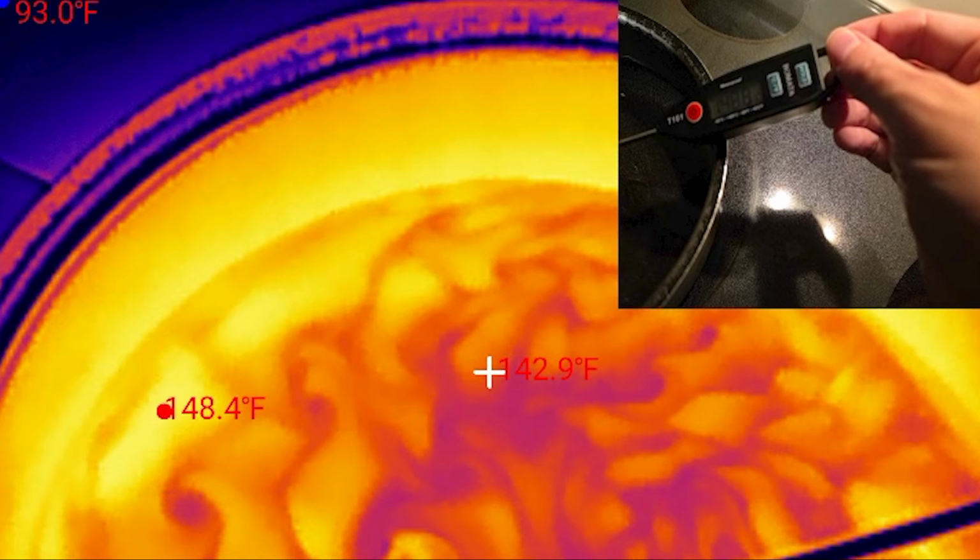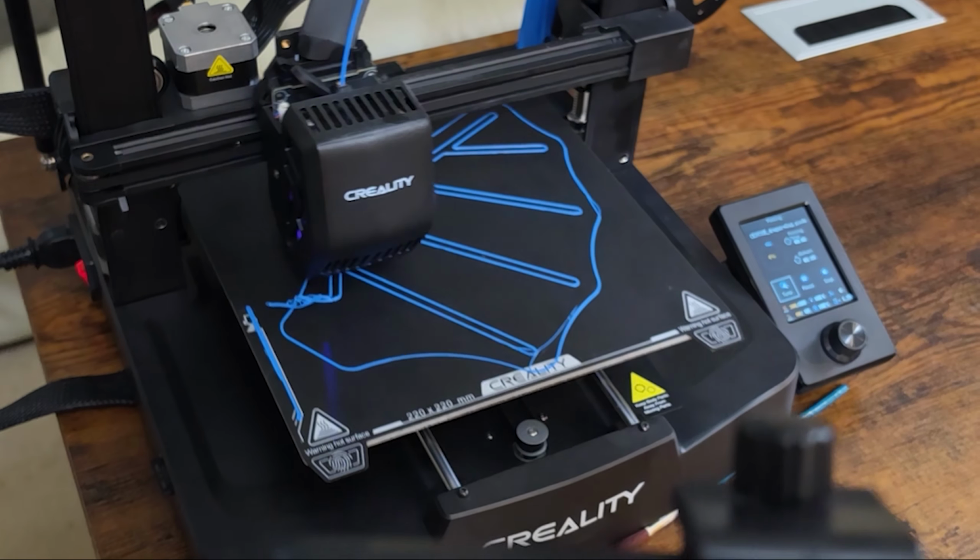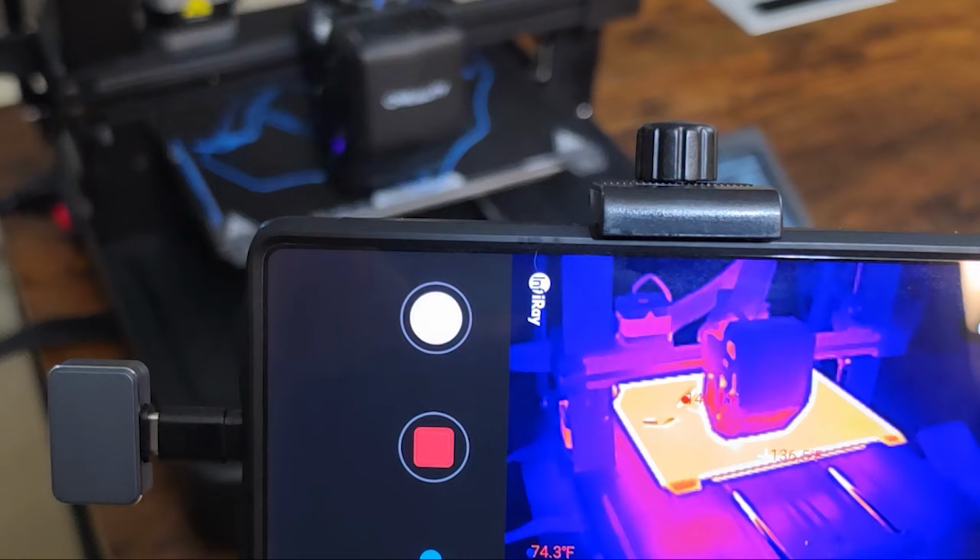At $239, it's still a good deal, especially with the included macro lens. And hopefully, someday the company gets off their lazy butts to update that app, and they'll be on top of the world.